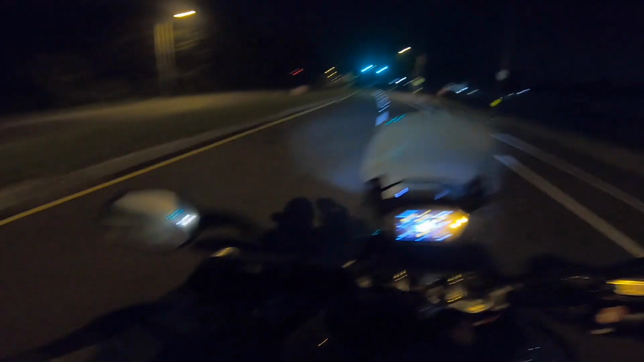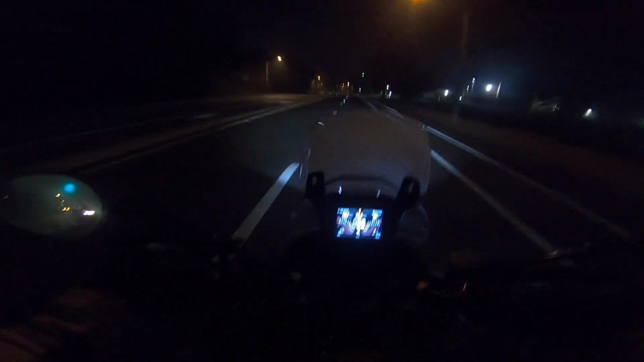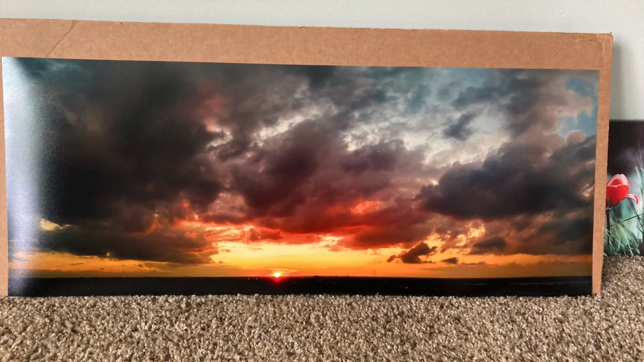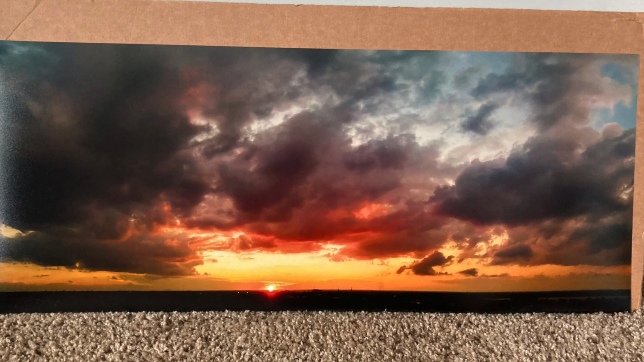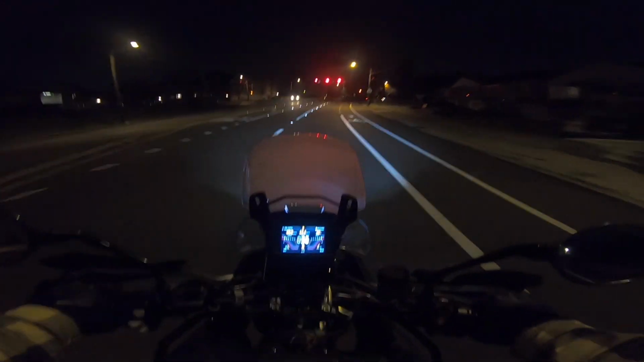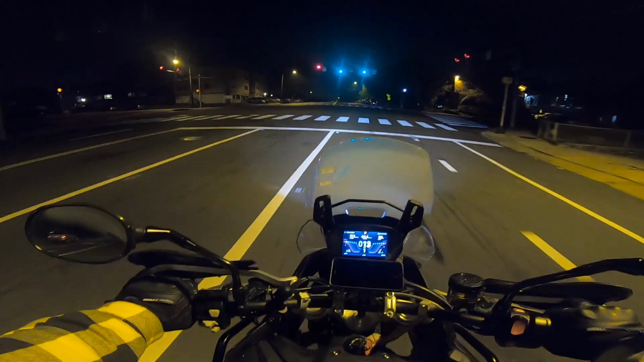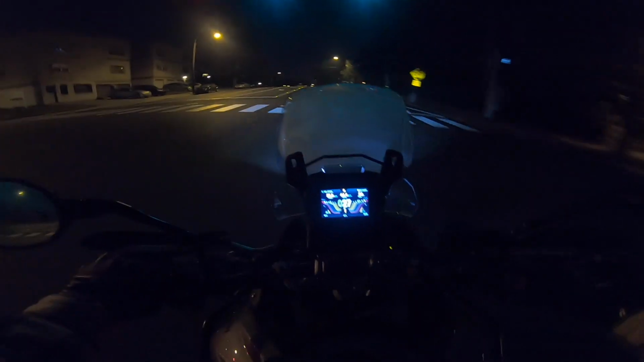So I'll show you the image. Then I'll show a picture I took of the print. I was absolutely amazed that with that little half-inch sensor that's on that drone, that a 12 by 30 inch photo would look as good as this one did, or does.